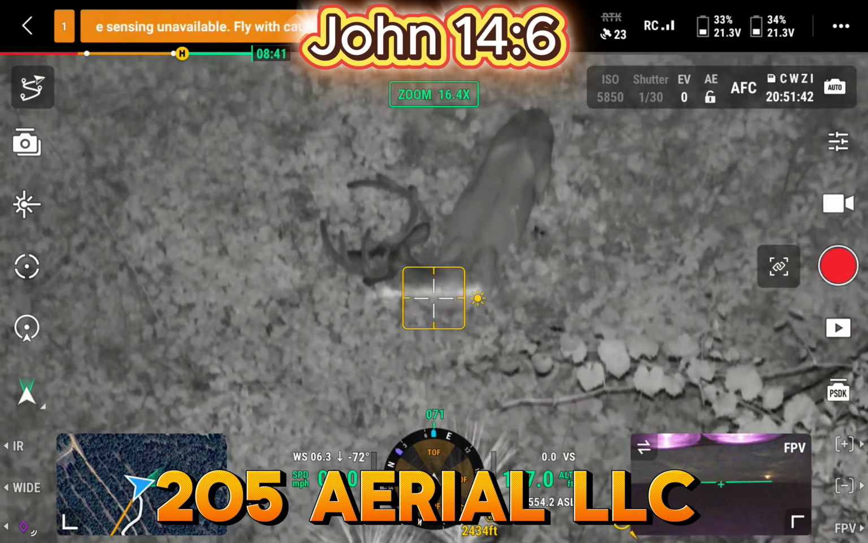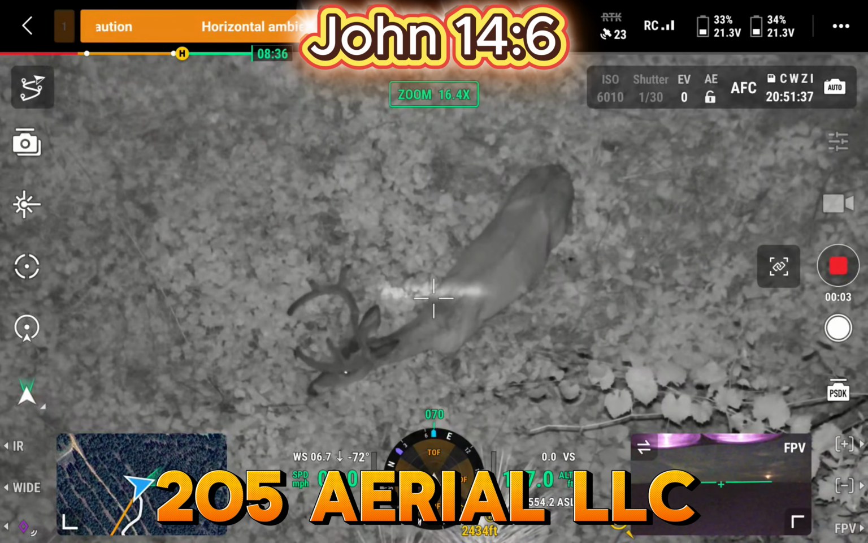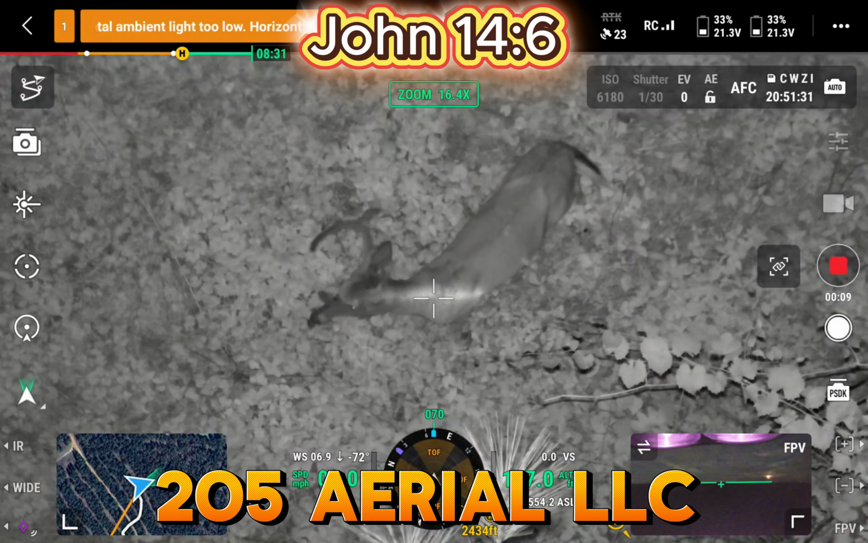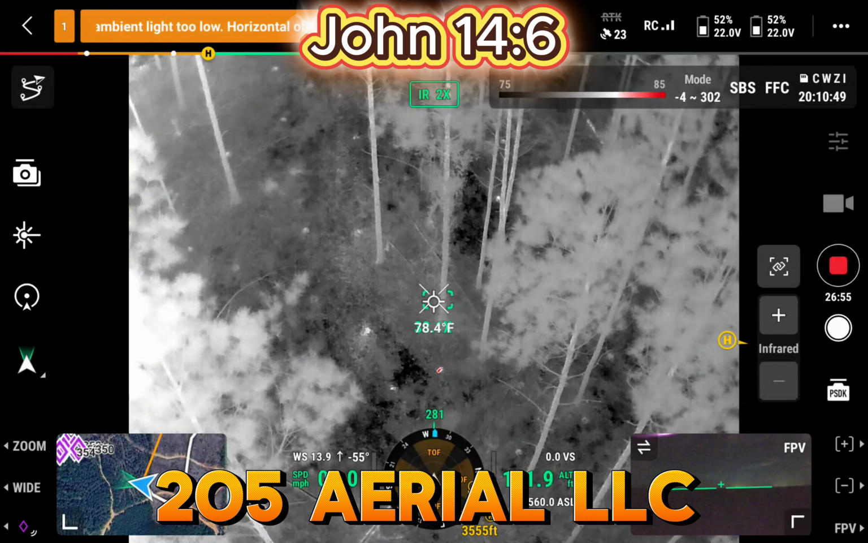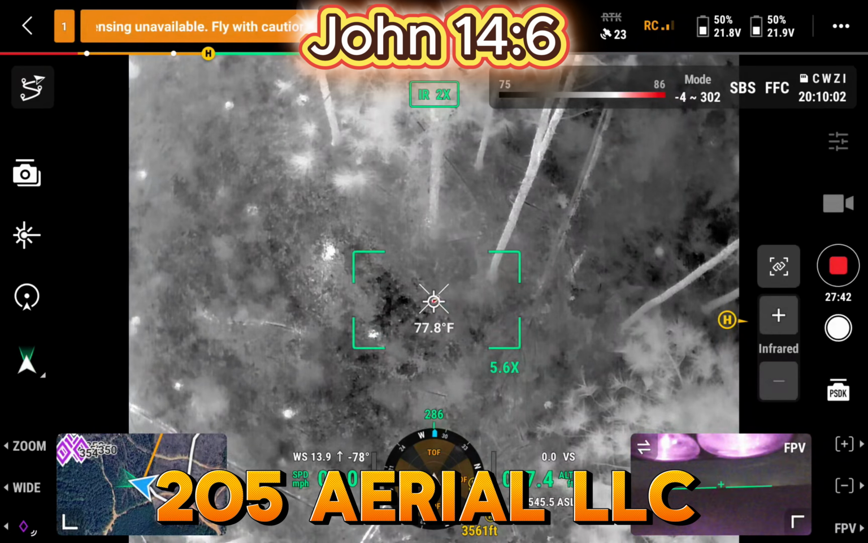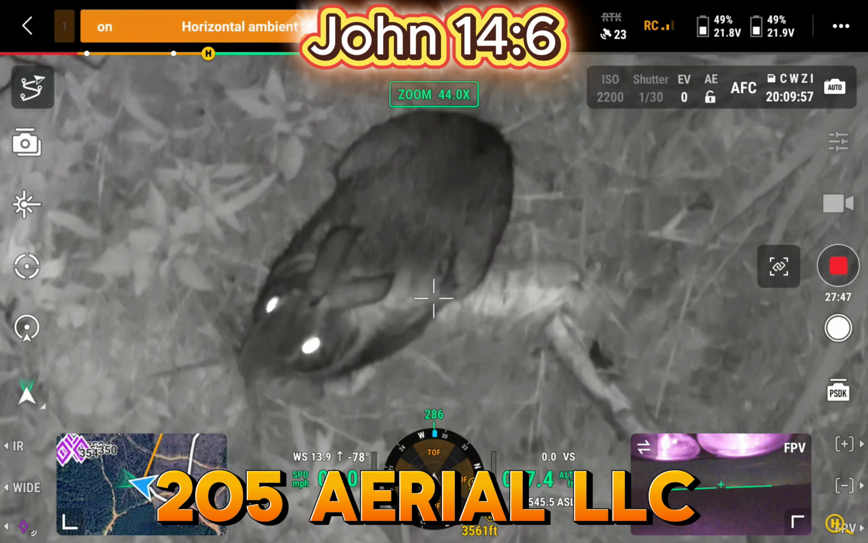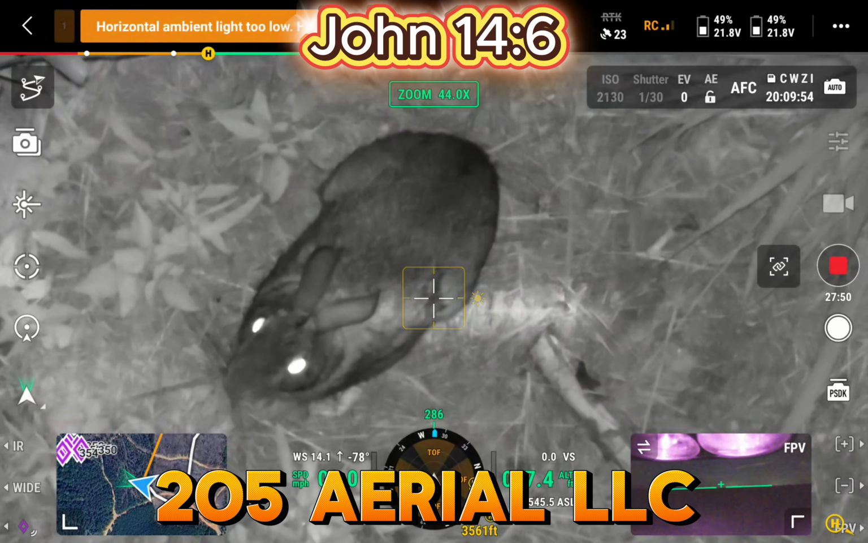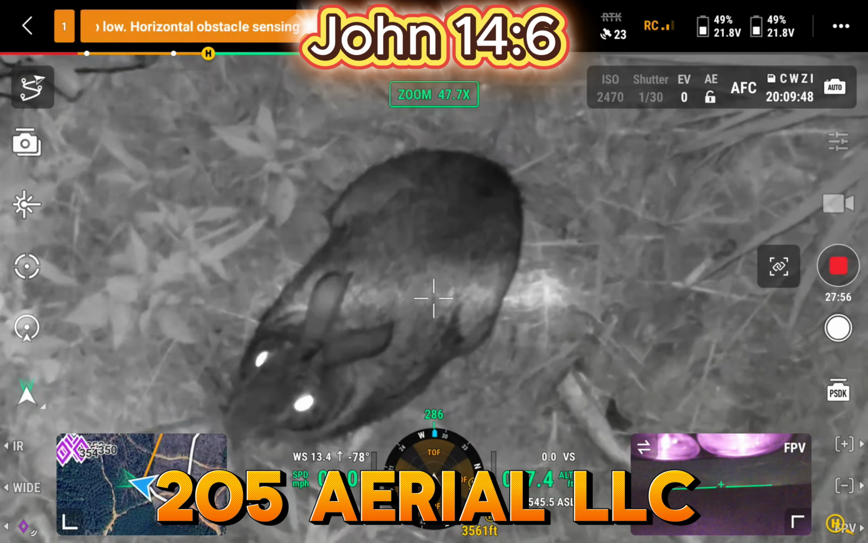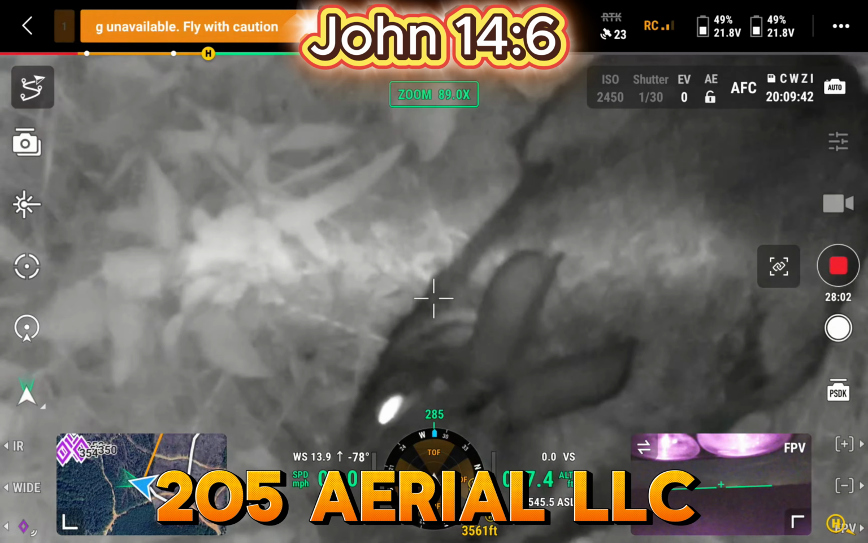Oh, yeah, there we go right there. Goodness. I think these may be the two shooters. Got a small signature right here. I don't think this is going to be a fawn. Let's see. You can see his fur, hair, whatever. Pretty good detail.